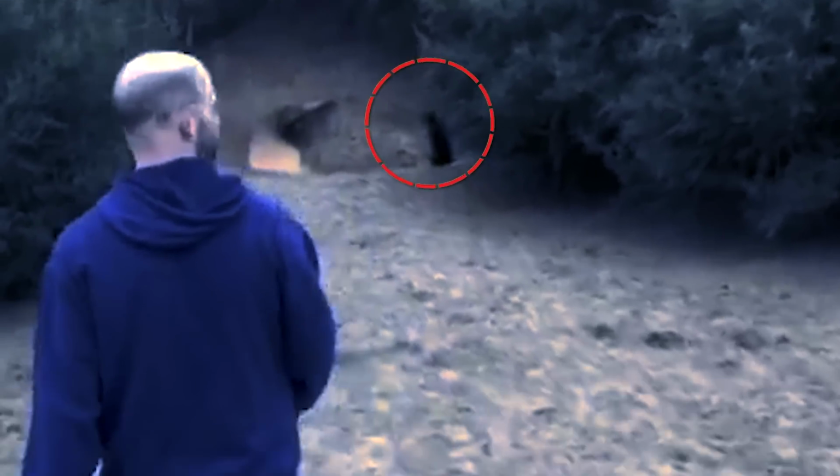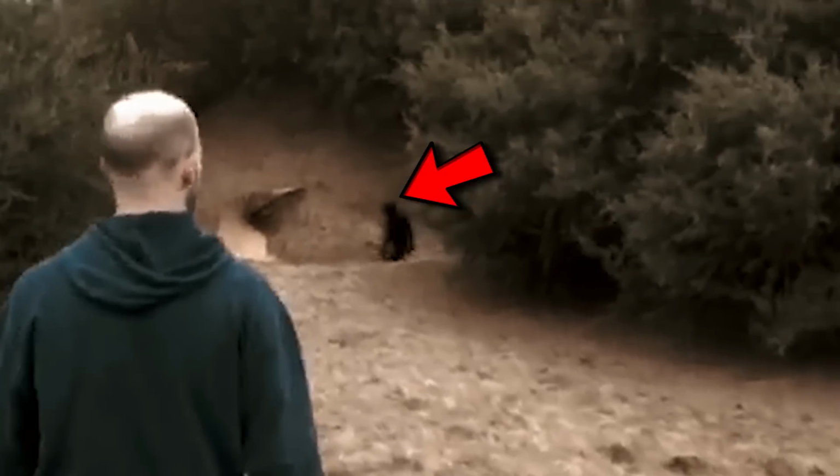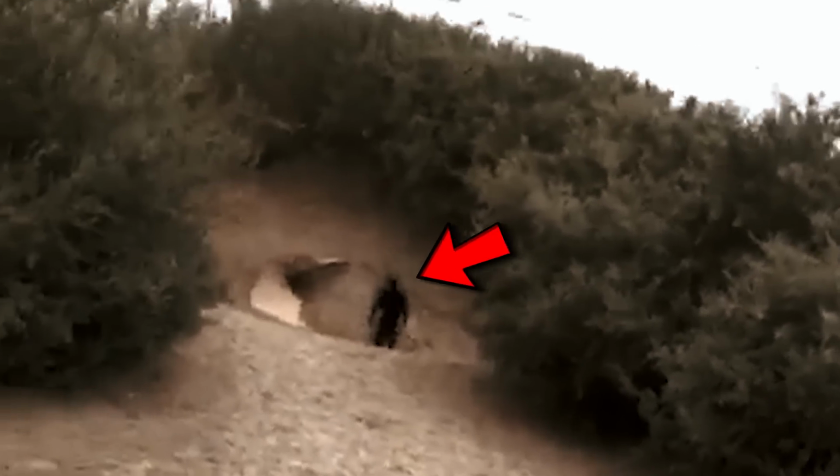Witness the eerie moment when a man caught a glimpse of the mysterious entity, described as a black, shadowy figure, darting through the woods. The sighting has left experts baffled and the community intrigued. Join the quest for answers. What lurks in the shadows of Northumberland?